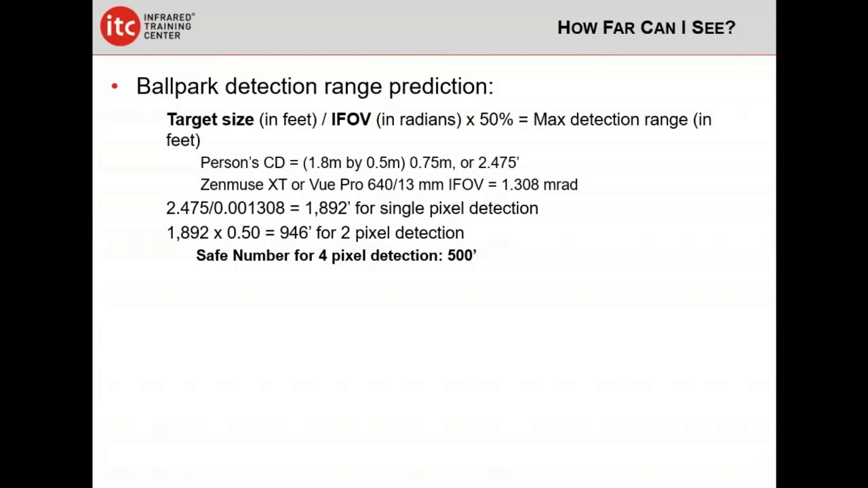Okay, so what does that mean? Well, that lets us figure out what a ballpark detection range might be. If we take our target size in feet, because we're in the US, and the IFOV, which is the instantaneous field of view in radians, this is a specification you can look up for your camera.